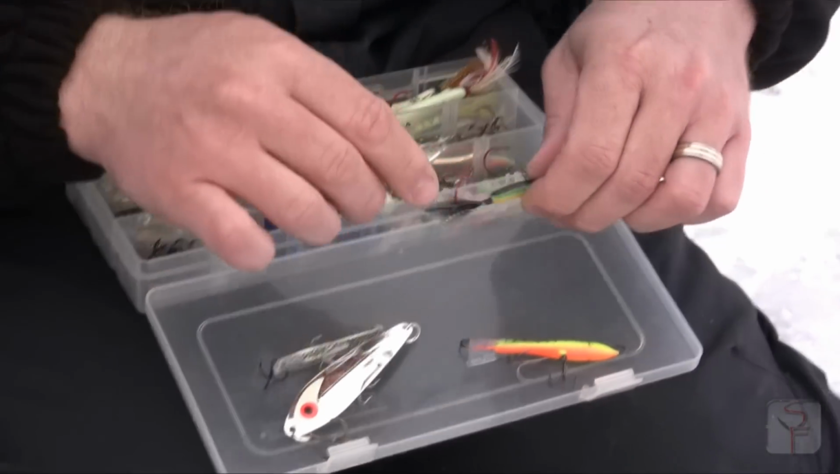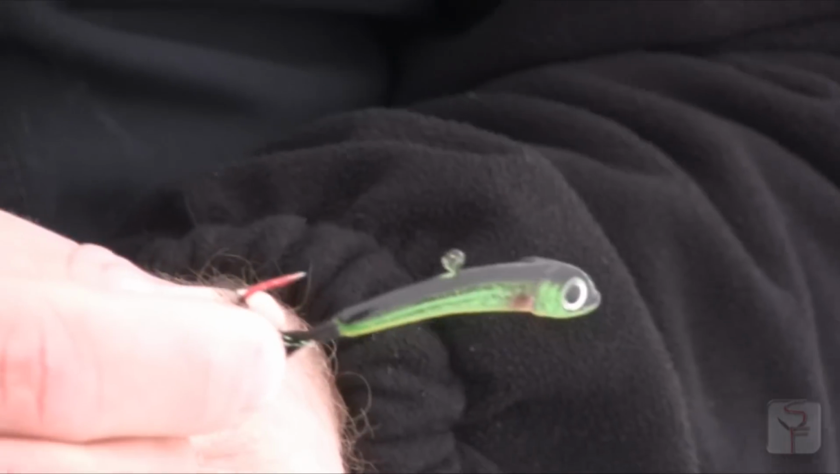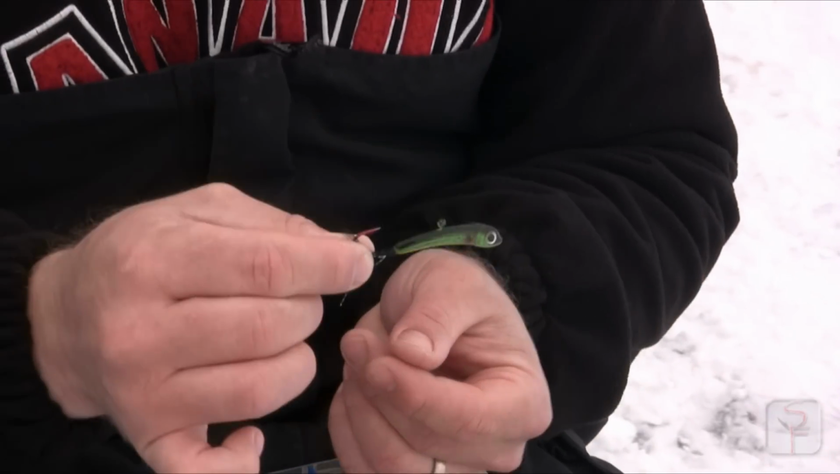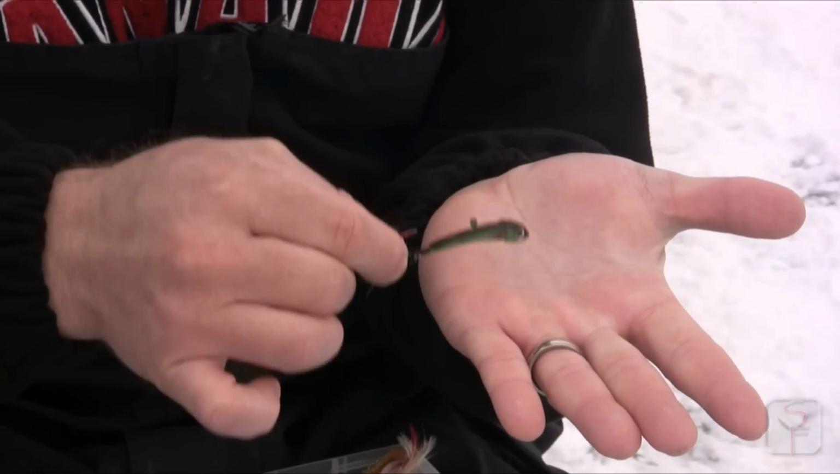Both great spoons. The other type of baits that we use out here very much is the horizontal baits. This is a Lil Foxy jig by Blue Fox, and it's got a great action. You can actually lower it to the bottom, bounce it on the bottom to get a silt cloud going, and that will draw the curiosity of the whitefish, and they'll come over and check it out and hopefully hit it.